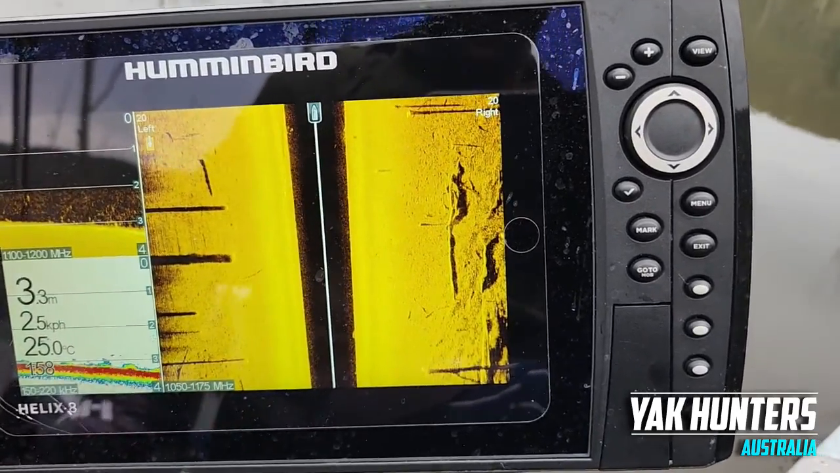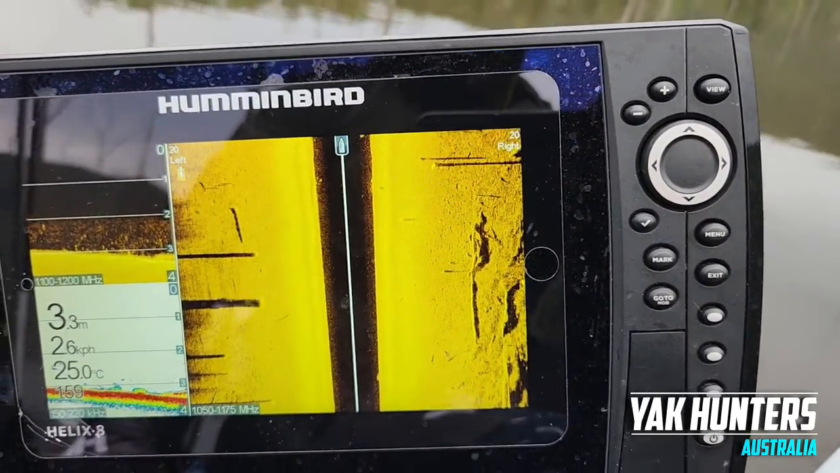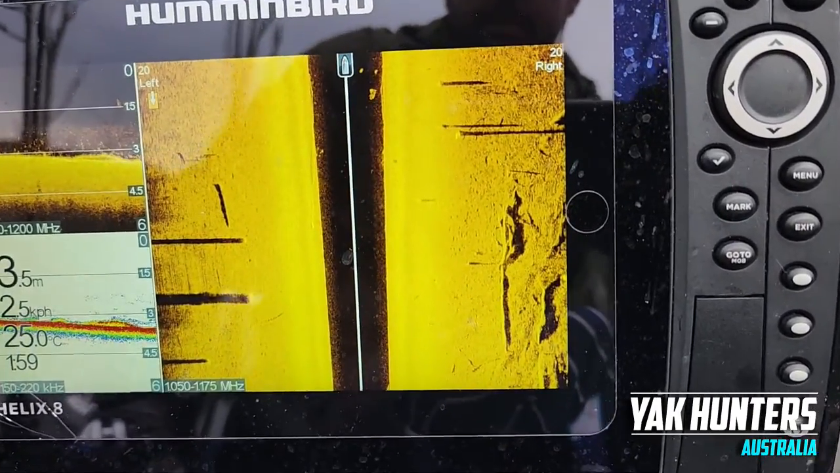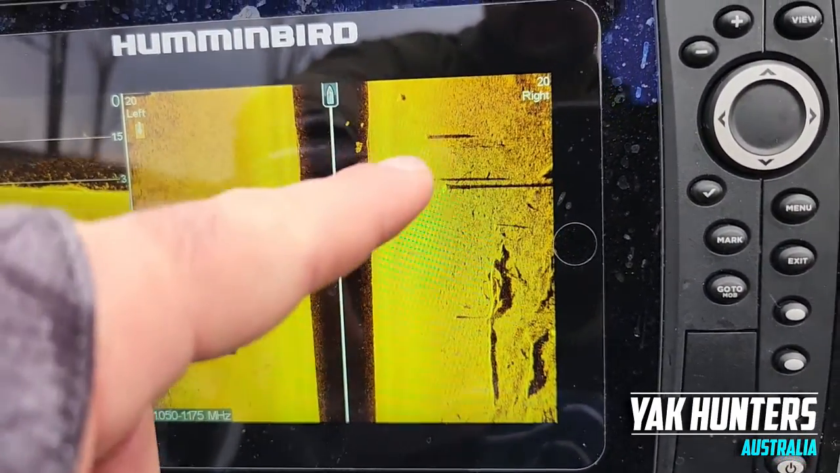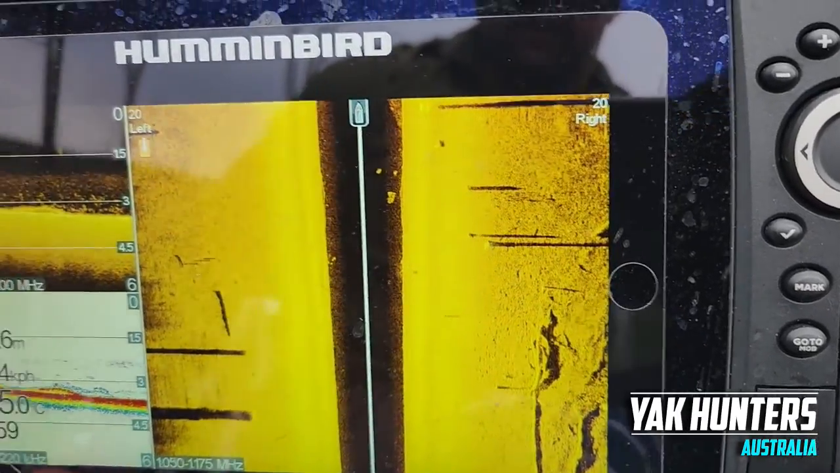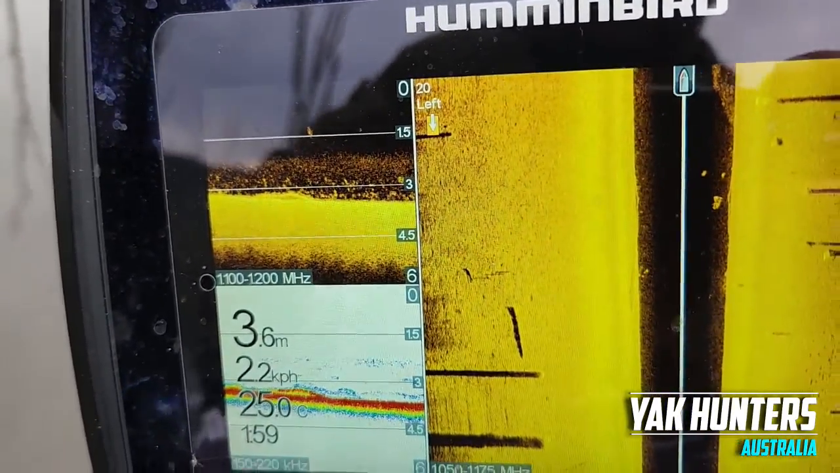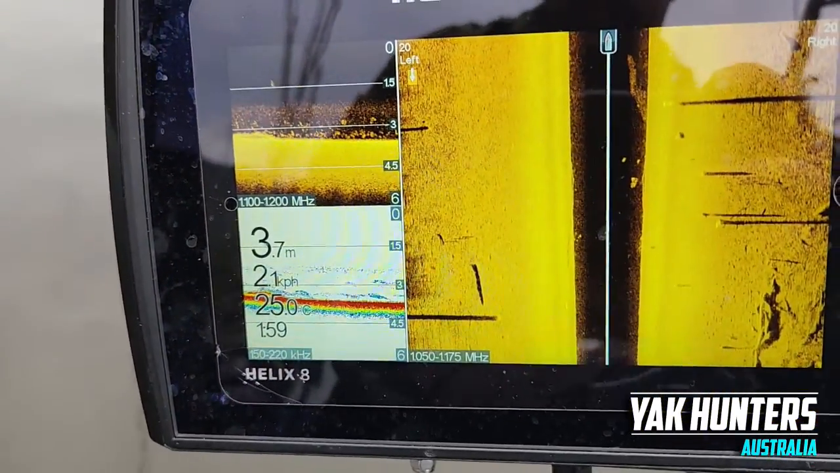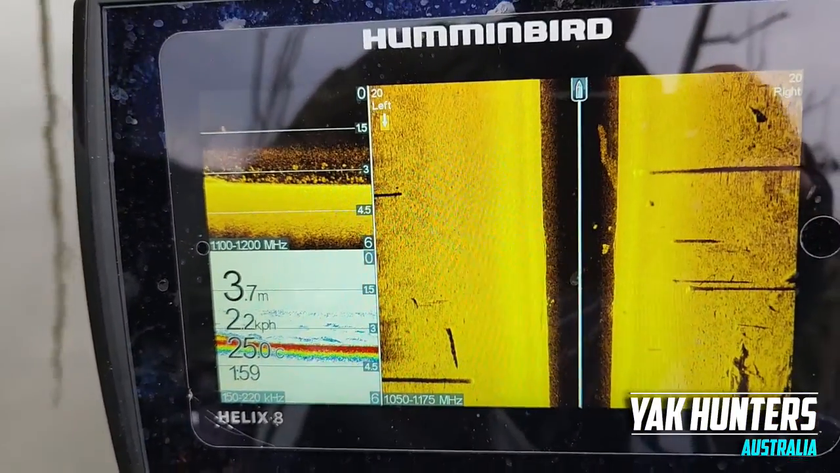but you may not know whether it's on the left of you or on the right, which is why it's handy to have your side scan as well. So pictured here, you can see there are a couple of objects, okay, showing up on the right. Now we can see on the down scan that they're at 1.5 meters deep, and a couple there also on the bottom, which looks like a small school of fish.